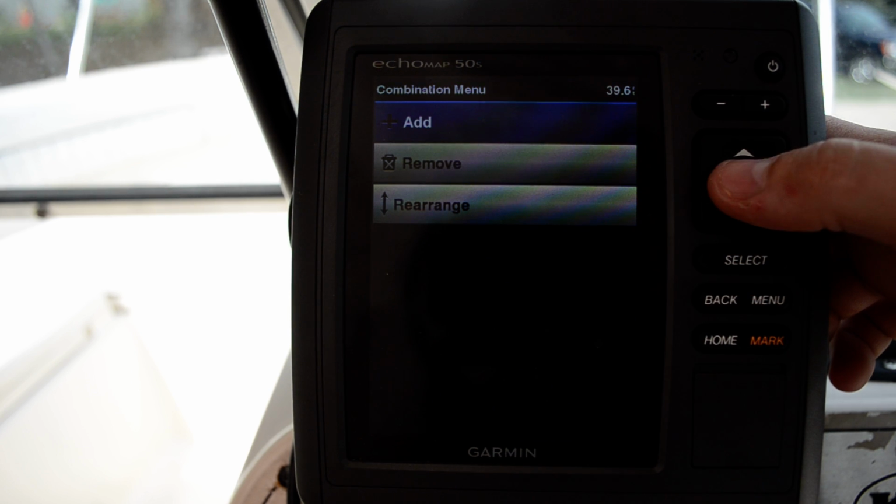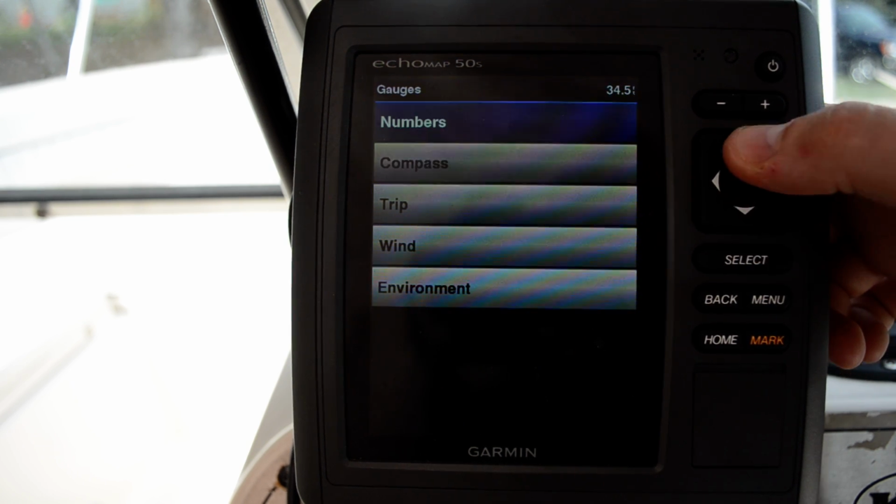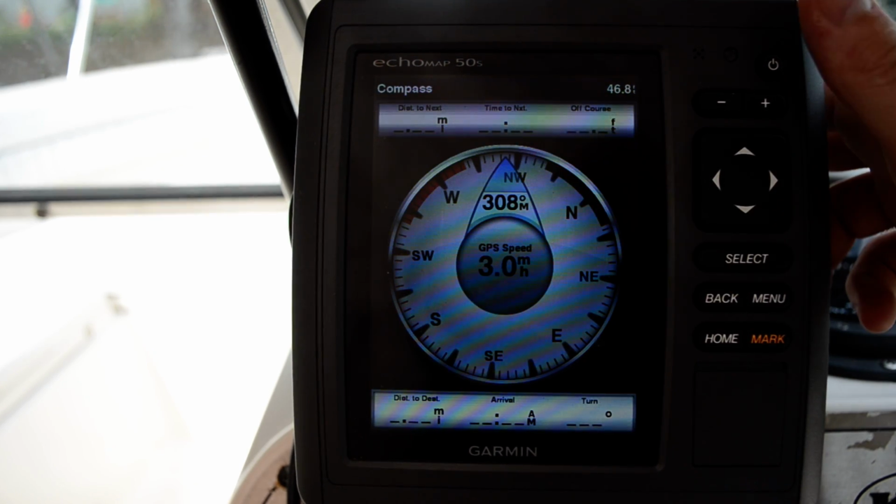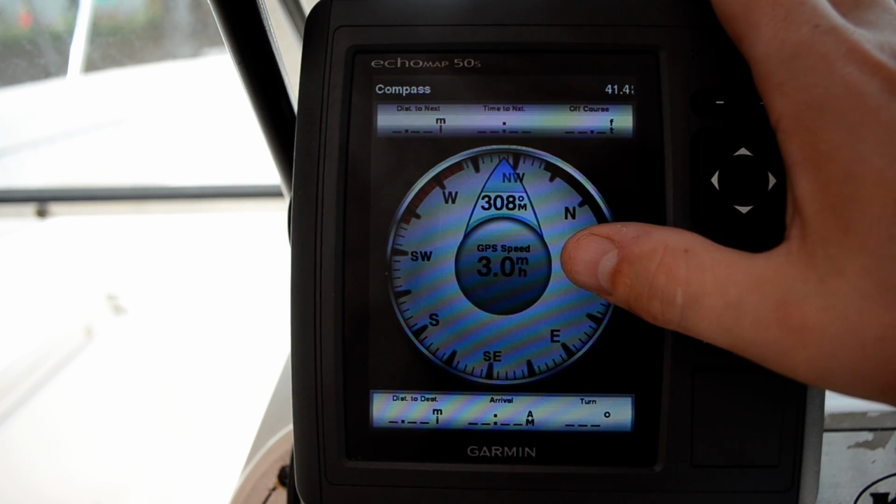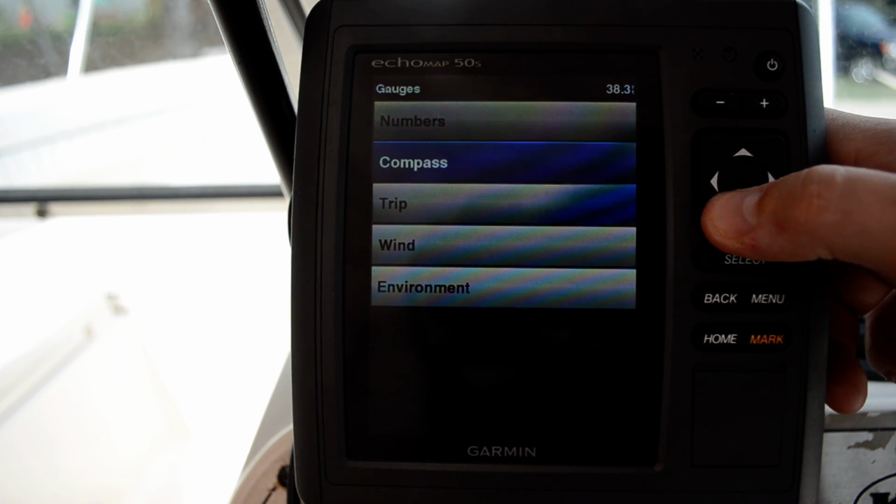Then they have some custom screens where you can pick and choose what you want to put in there. We have gauges. We just have normal numbers if you want. I have trip odometers. The compass, I've used this in the past. I'm a north up kind of guy, so I read maps pretty well. But some of you might like the compass, especially if you need to go, say, on a 60-degree heading and make sure that you work that way.